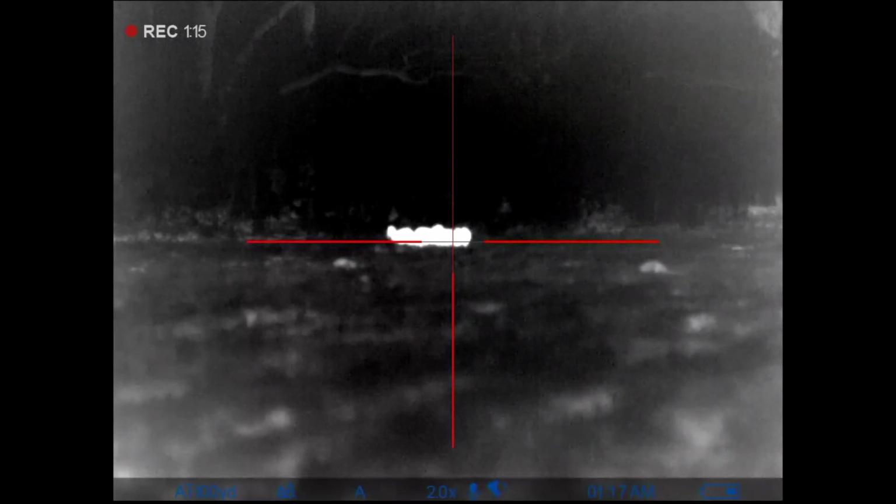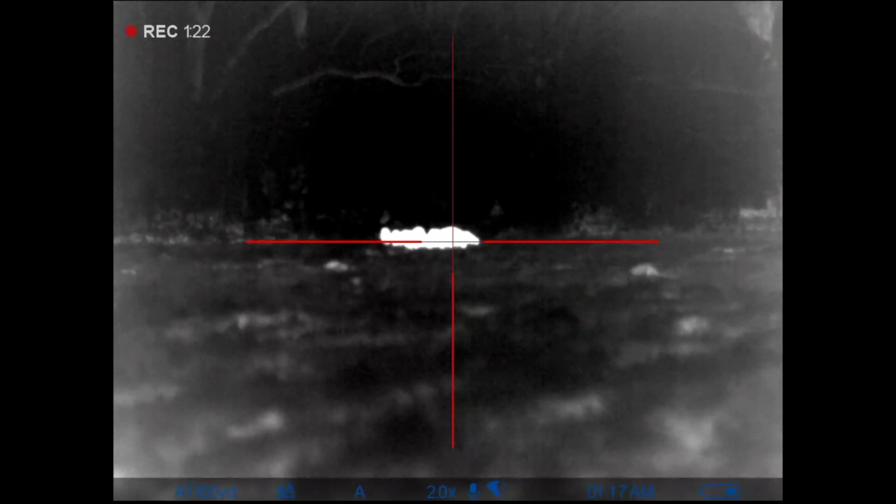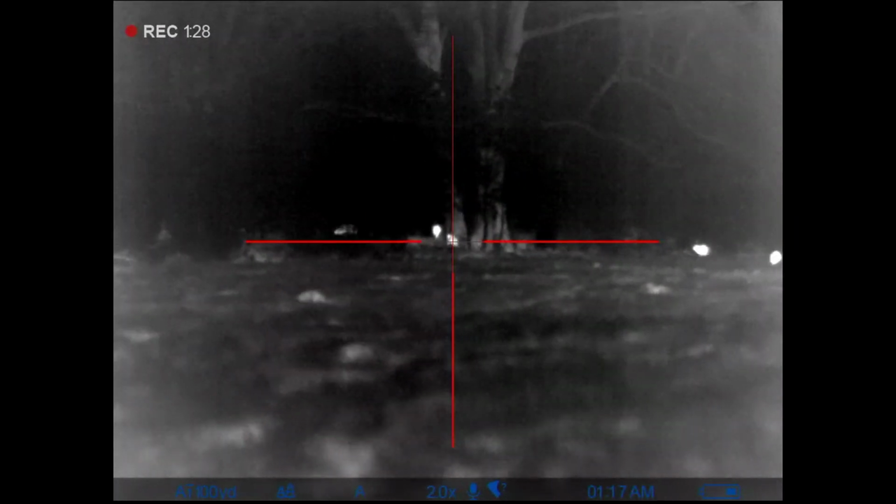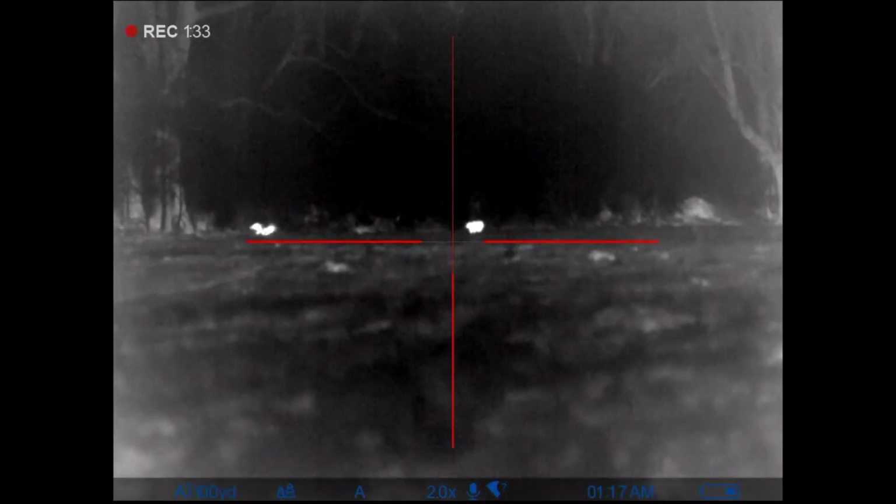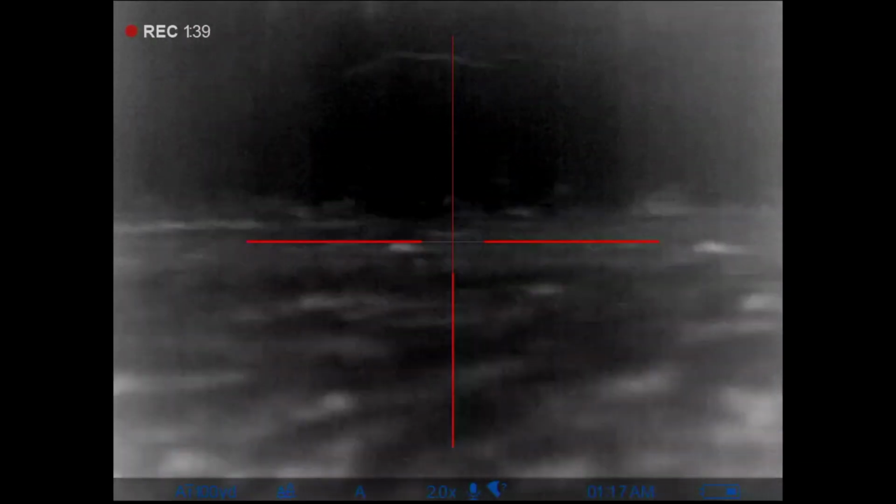I'm on the right side. You on the left side? Yeah. Ready? Yeah. 1, 2, 3. There. Hard to hit, aren't they?